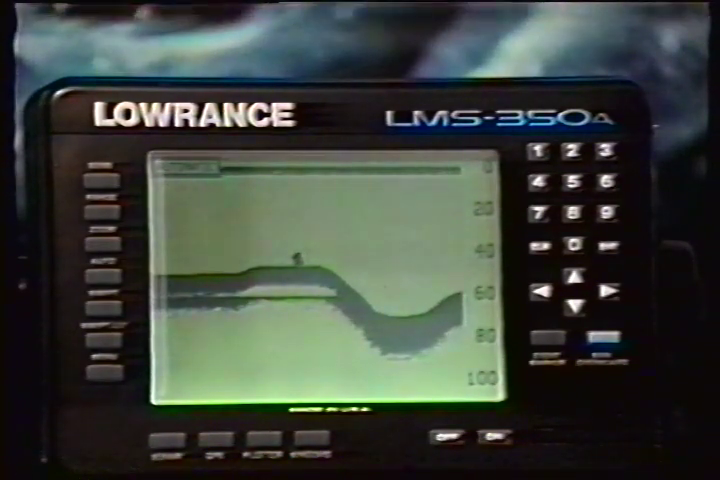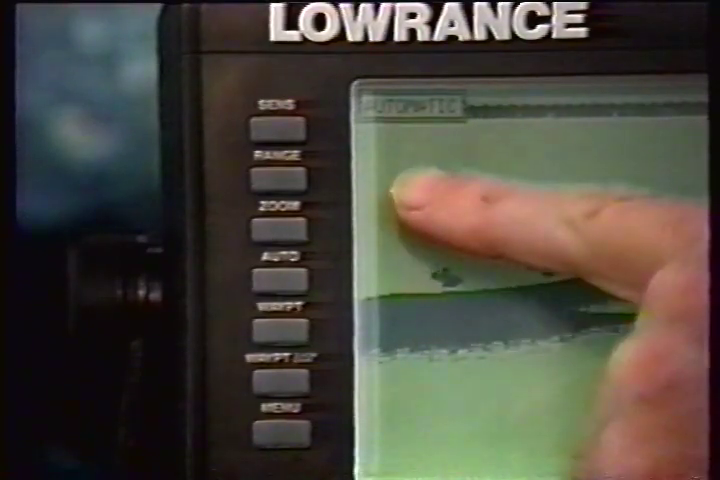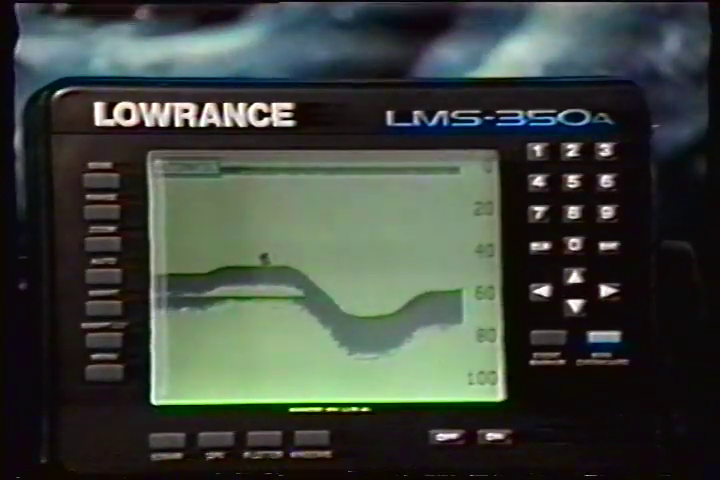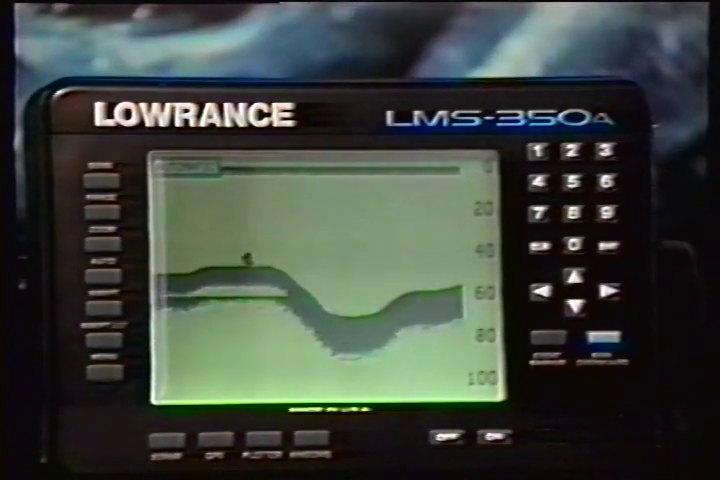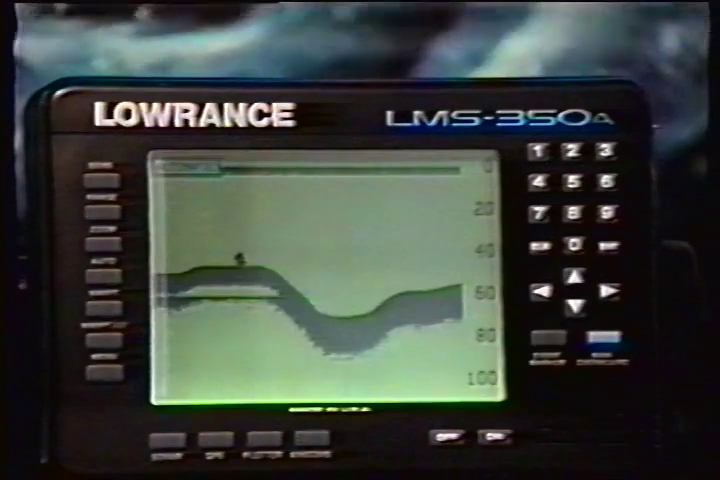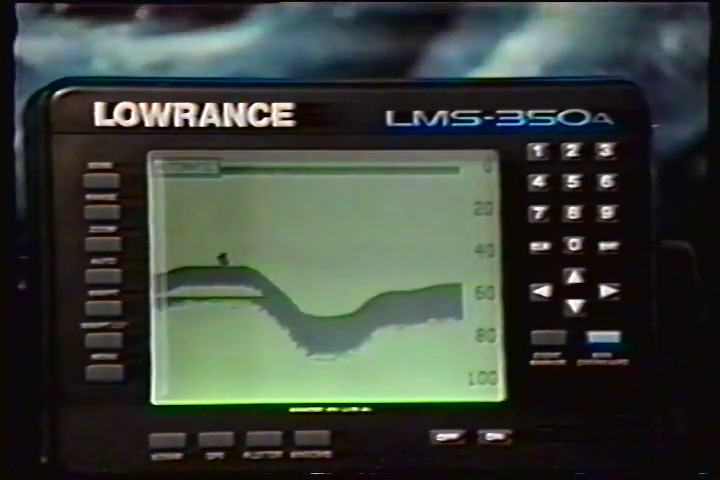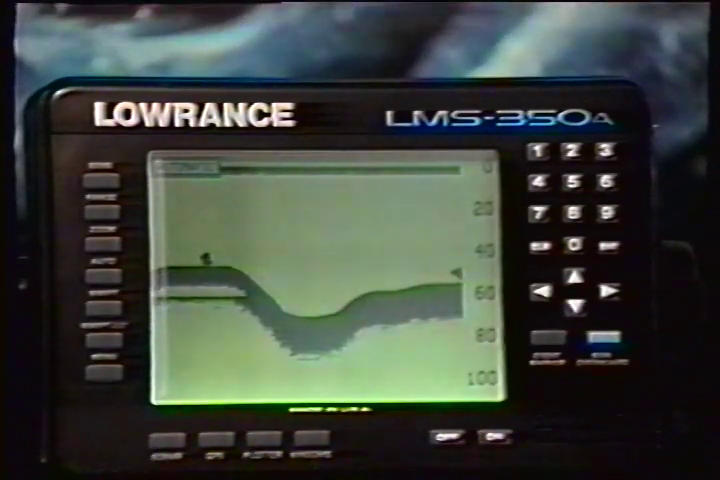When the LMS 350A is in the automatic mode, the sensitivity is automatically adjusted to keep a solid bottom signal displayed, plus a little more. This gives it the capability to show fish and other detail. There are situations, however, where it becomes necessary to increase or decrease the sensitivity.